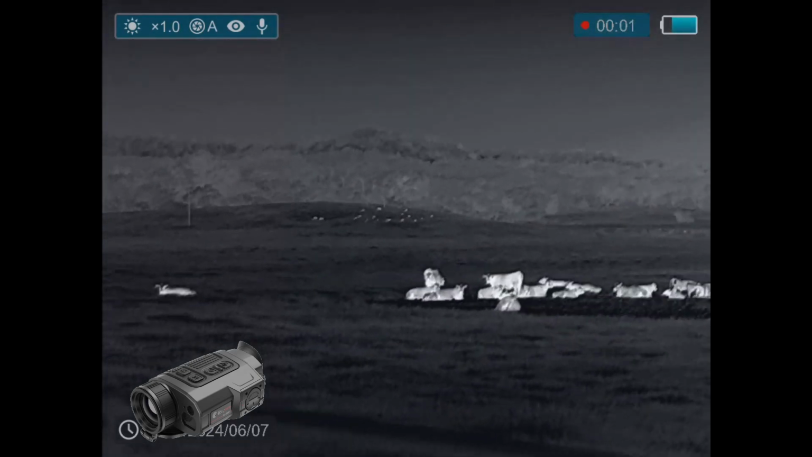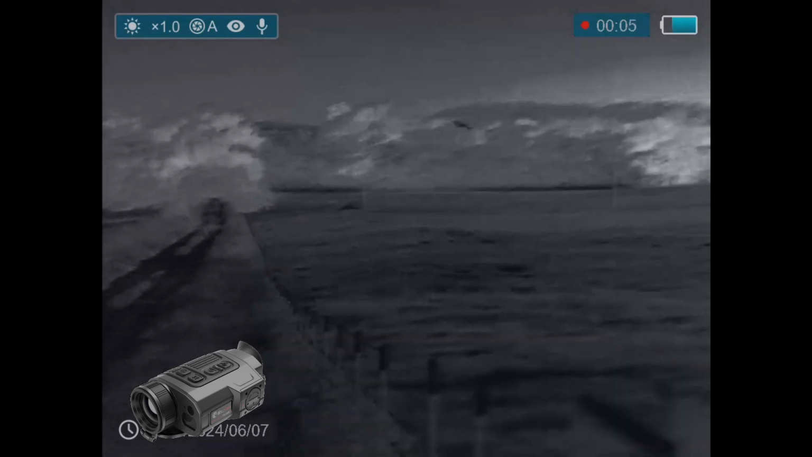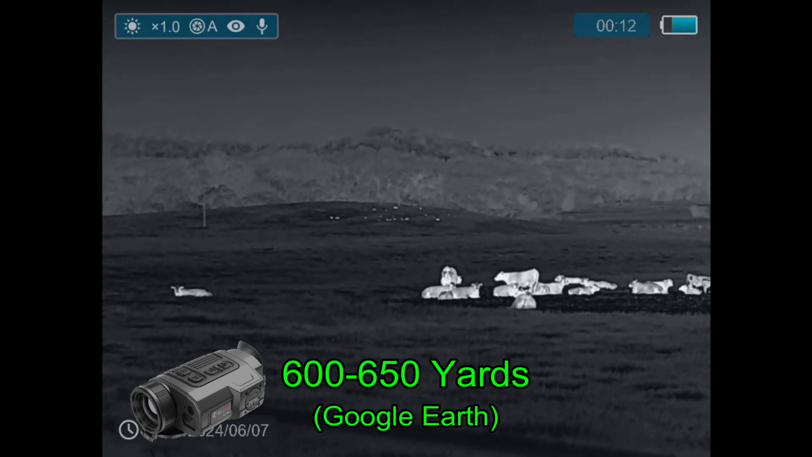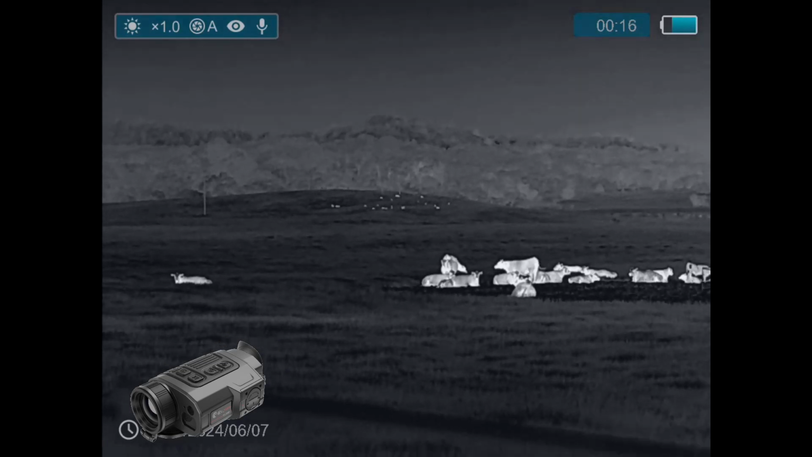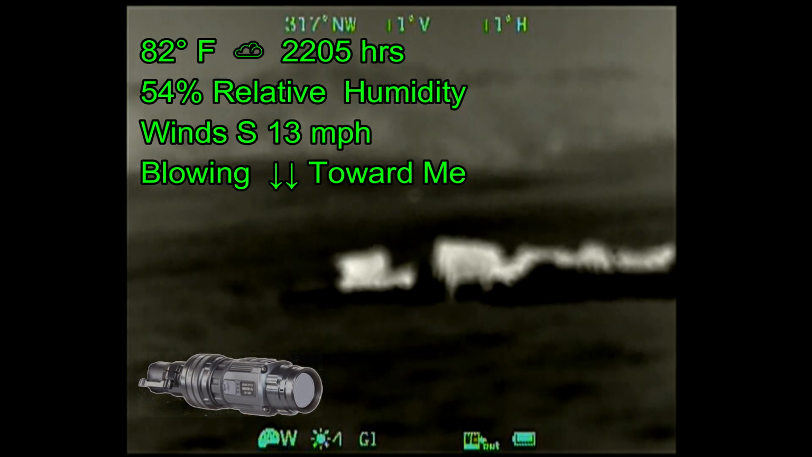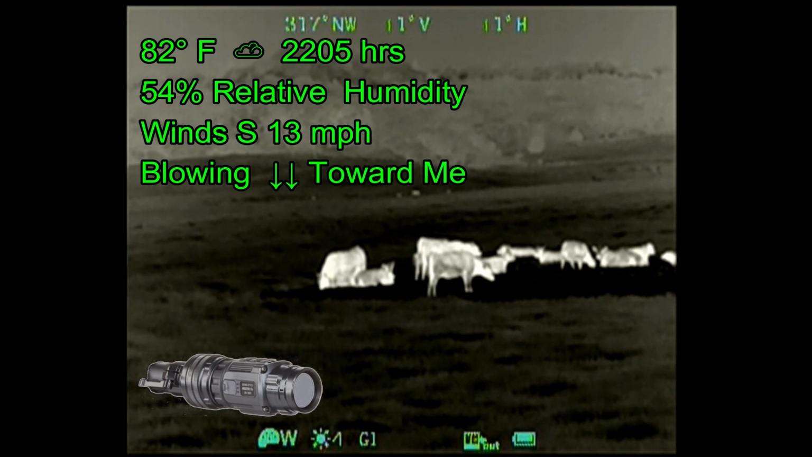Whereas previously I was on top of the hill, I'm now down at the bottom of the hill at a gate. And there you can see the road that I came in on. The hogs are out there at about 600 to 650 yards or so, and my goal is to get to them without disturbing the cattle, and that's going to be tough. Now I'm partway through the stalk at this point. Okay, beyond the cattle are the pigs.